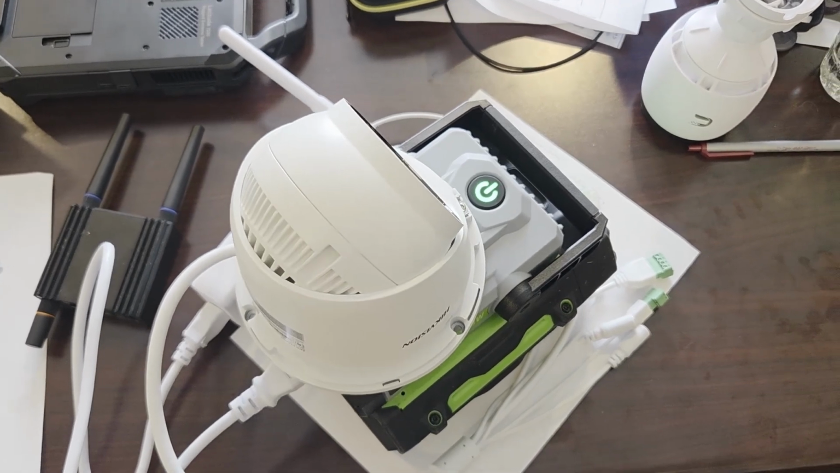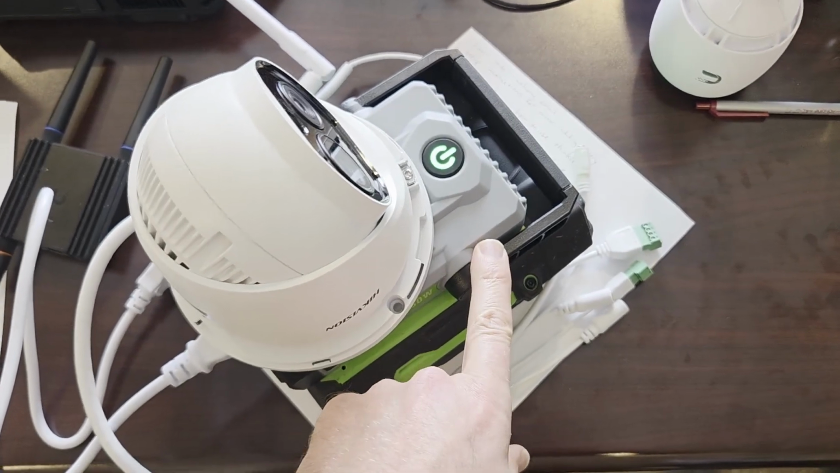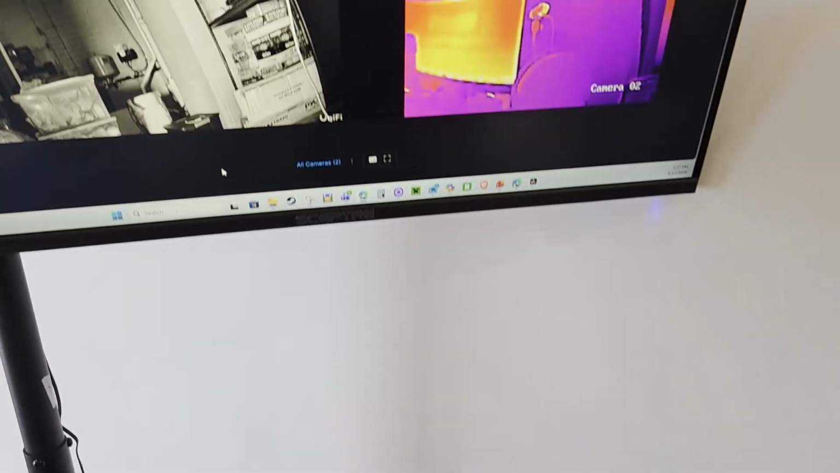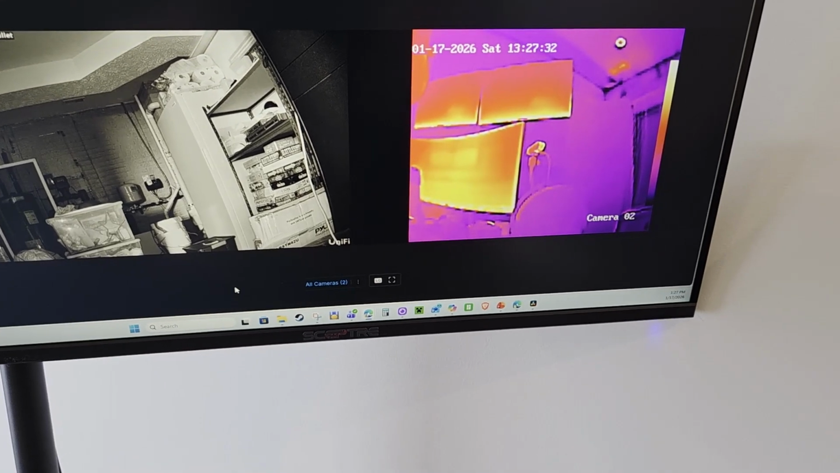I've got the portable thermal camera set up right here. Here's the thermal camera. Here's the inverter with the battery. And then here is the device bridge. You can see it's got blue dots, so it is communicating. And sure enough, it's on UniFi Protect. Let's walk around and see how it performs.